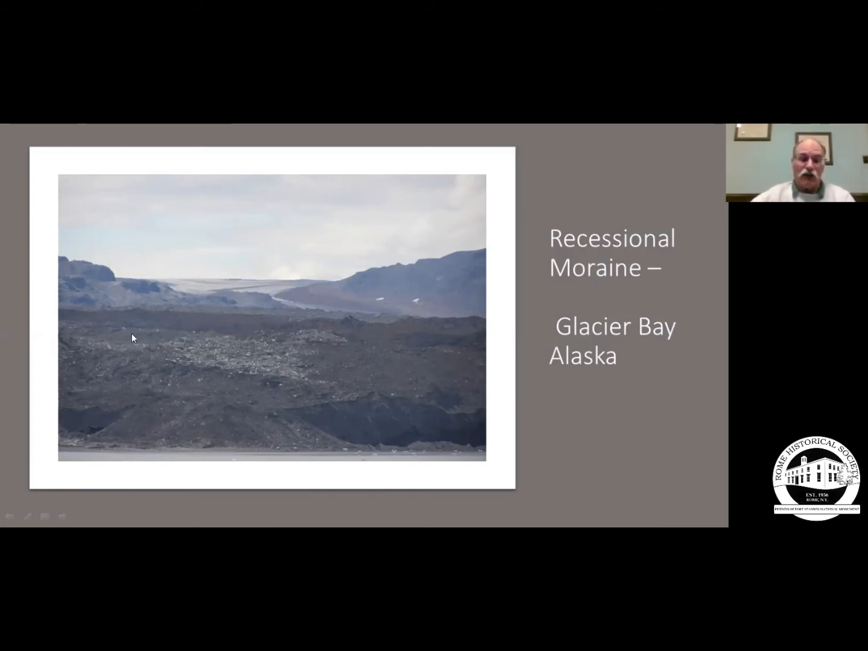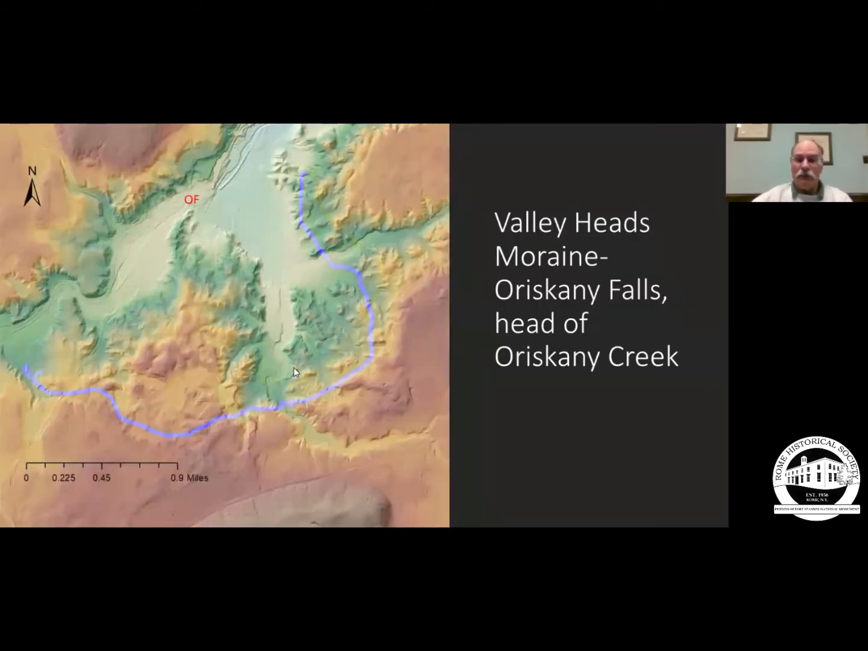So it's a much larger glacier. This is an active glacier, medial moraine down the middle, lateral moraines on the side, bedrock over here, and all this glacial till that gets dumped out. And this is what we find here in New York.